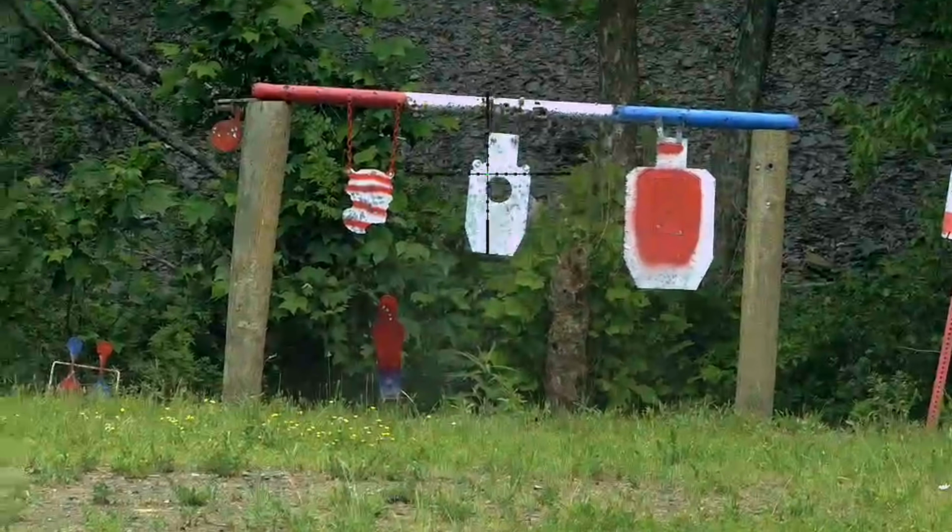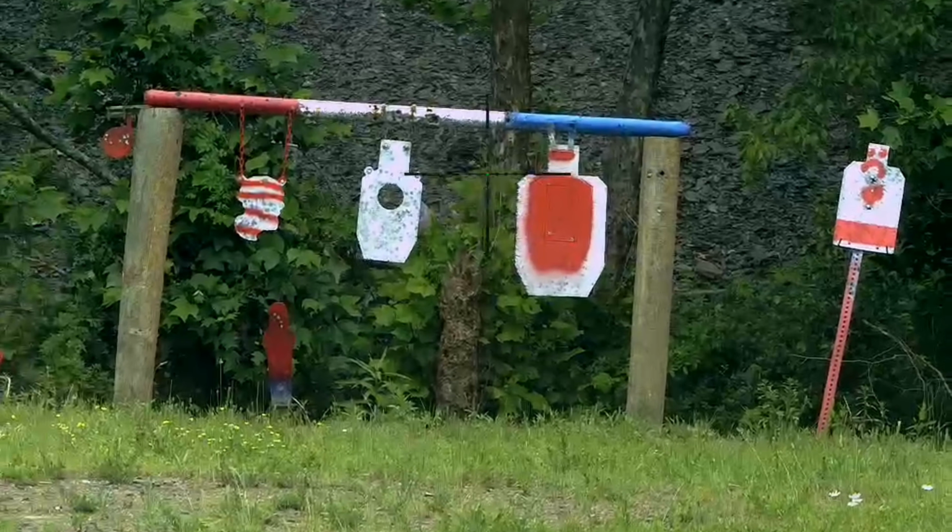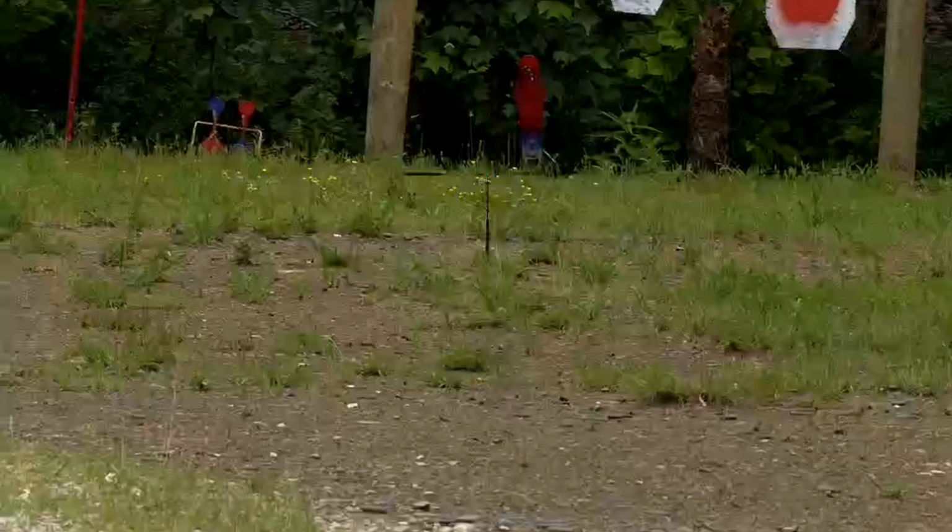So as you can see though guys, it is a very, very easy sight to sight in, especially on the normal mode in the daytime mode. Whenever it does come to the thermal, as you can see here, there is nothing that we can see out here right now that's got much of a heat signature to it.